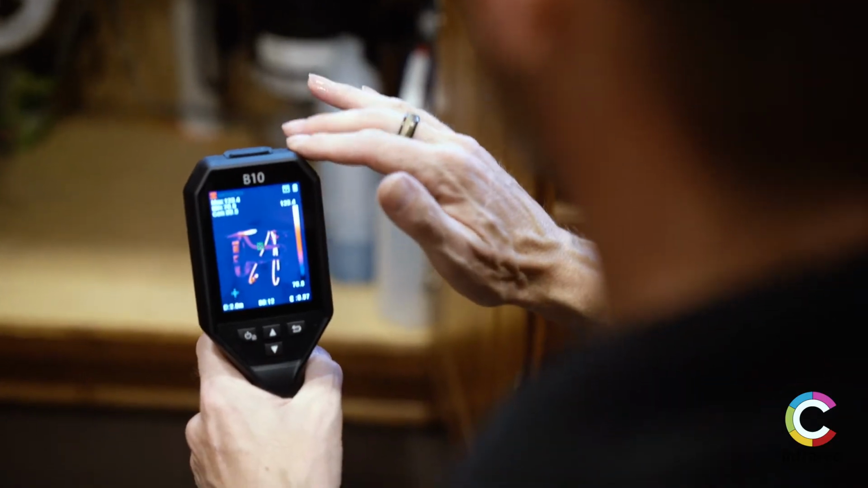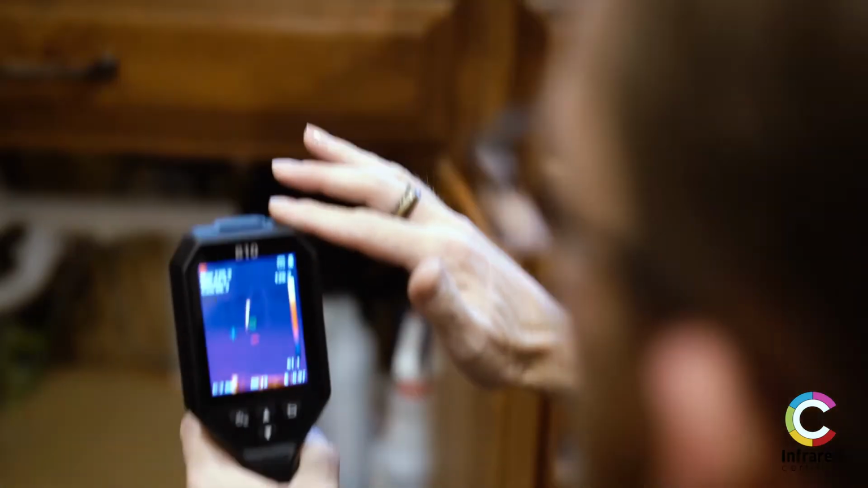We got the energy efficiency inspection done across the wall, ceiling, attic, foundation, whatnot, and found a couple areas for the homeowner to improve. Good, we found what we came to look for, and we found some areas for the homeowner to invest a little bit of money into to make the home a lot more comfortable and less money to heat and cool.